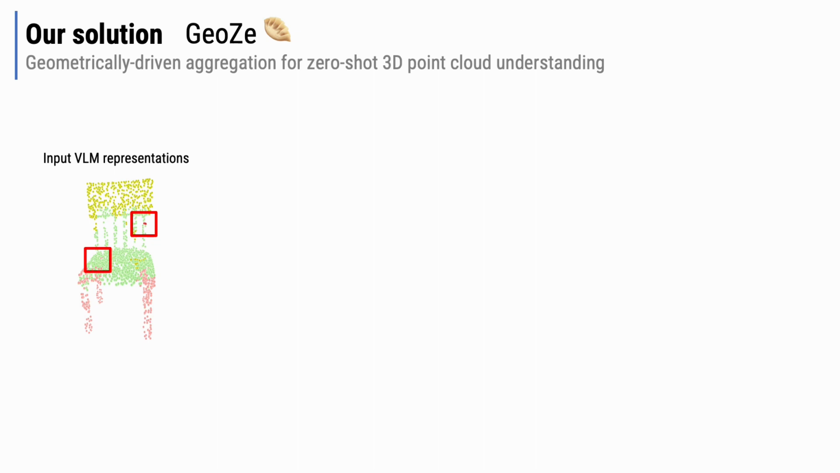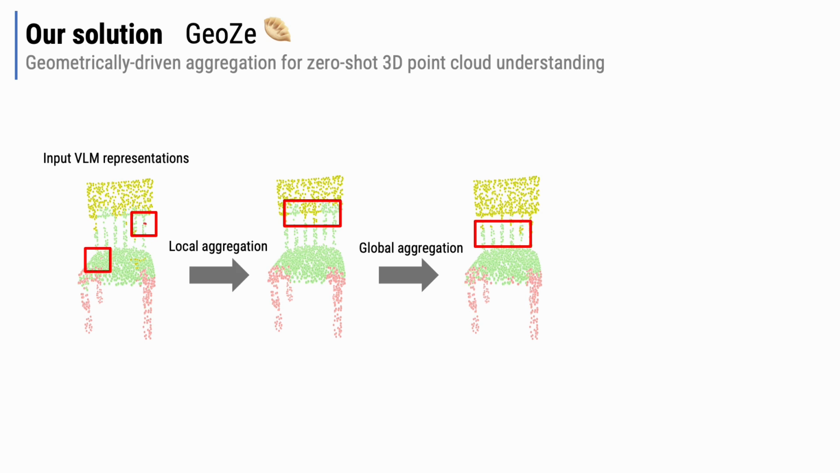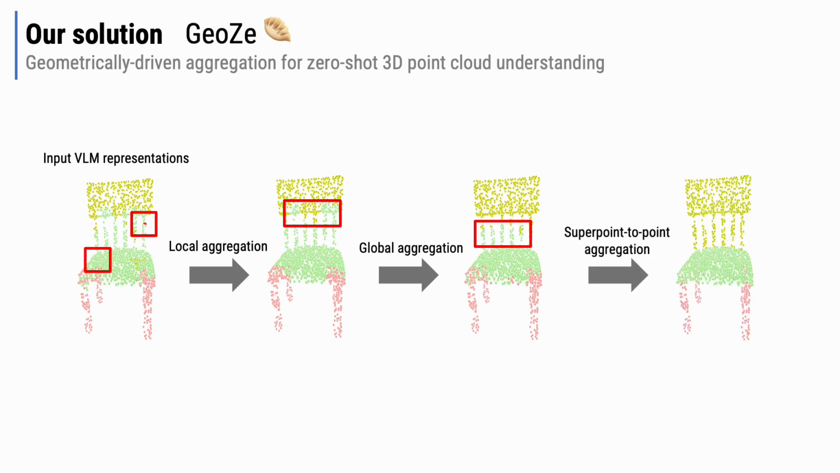We provide visualizations for each step of the Jiaozi process. As we can see, the extracted VLM features, when projected to the point cloud, contain noise, as highlighted in the red boxes. By applying local aggregation, we can effectively eliminate such noise in the red box regions. Subsequently, global aggregation further smoothens the semantic representation in local regions by accounting for consistency among neighboring regions. Finally, with the superpoint-to-point aggregation, based on the relationships between superpoints and points, we can obtain an improved segmentation output.